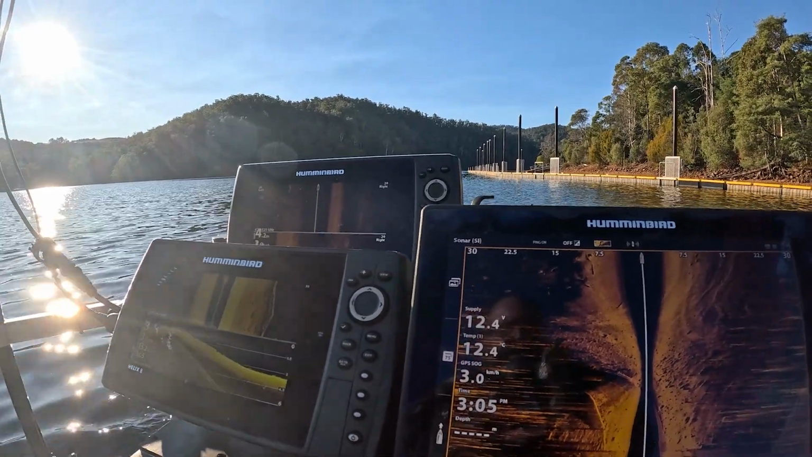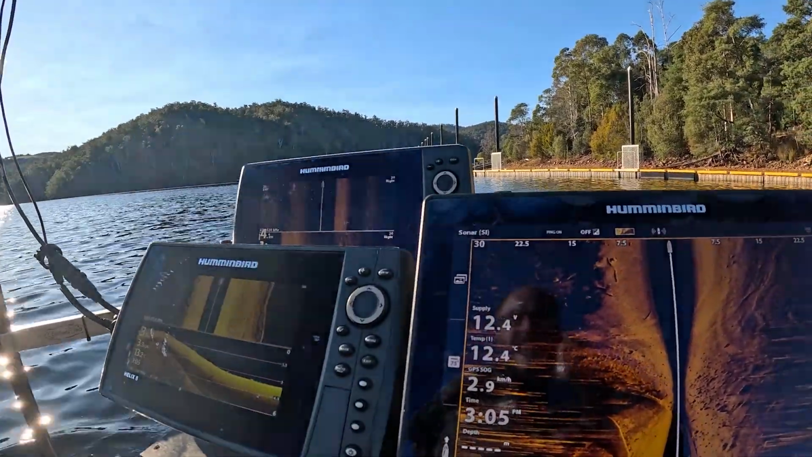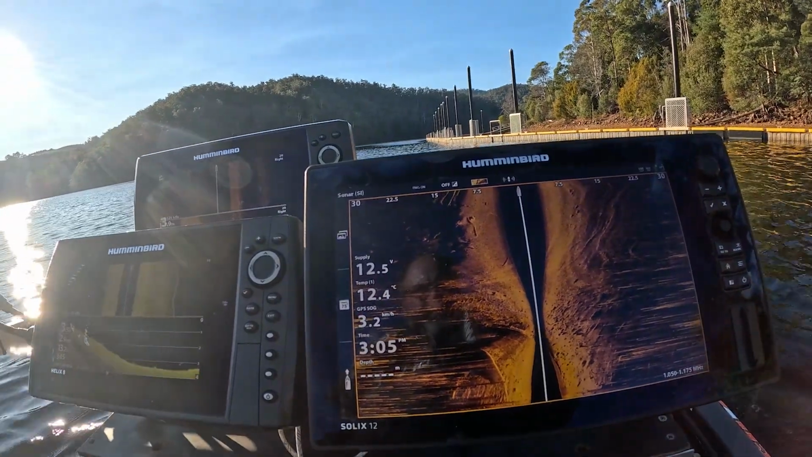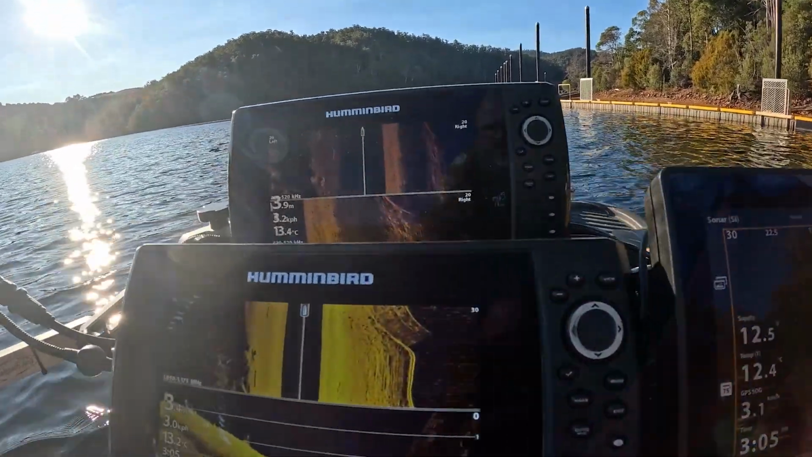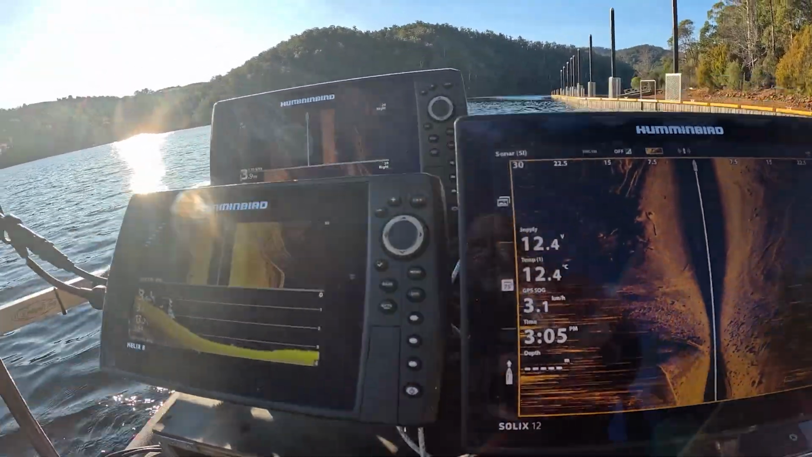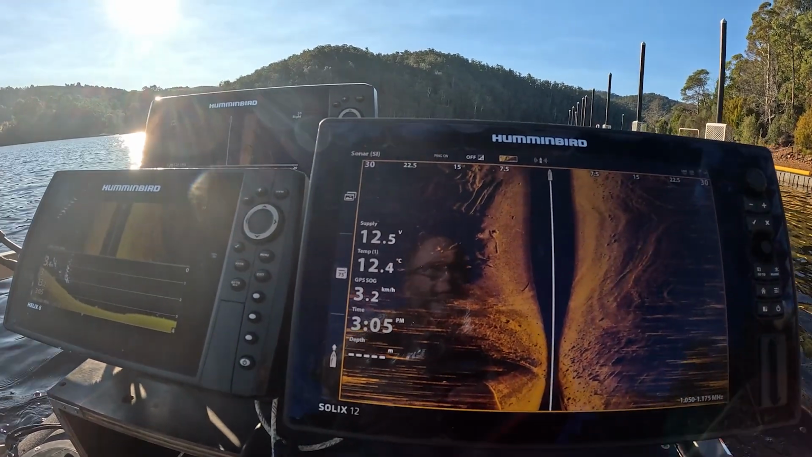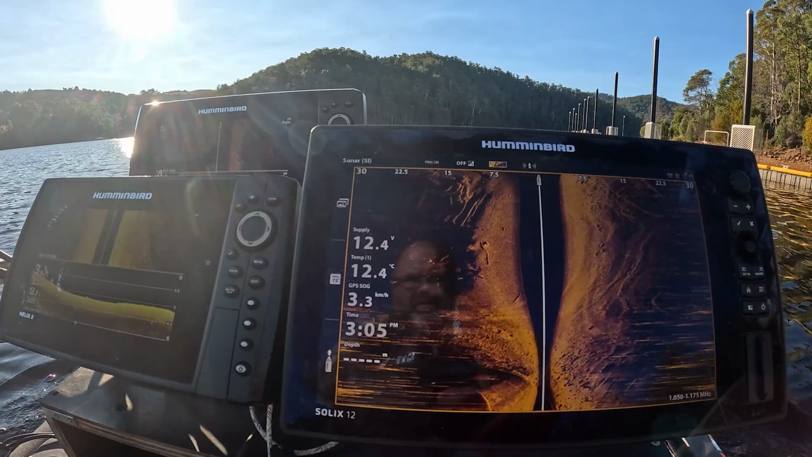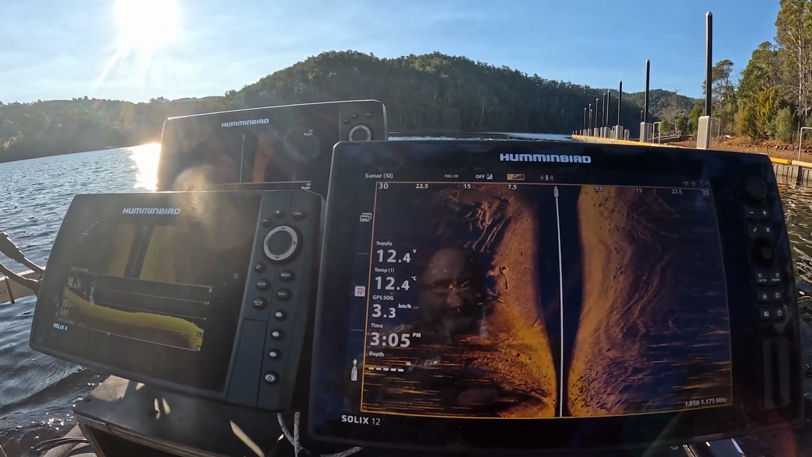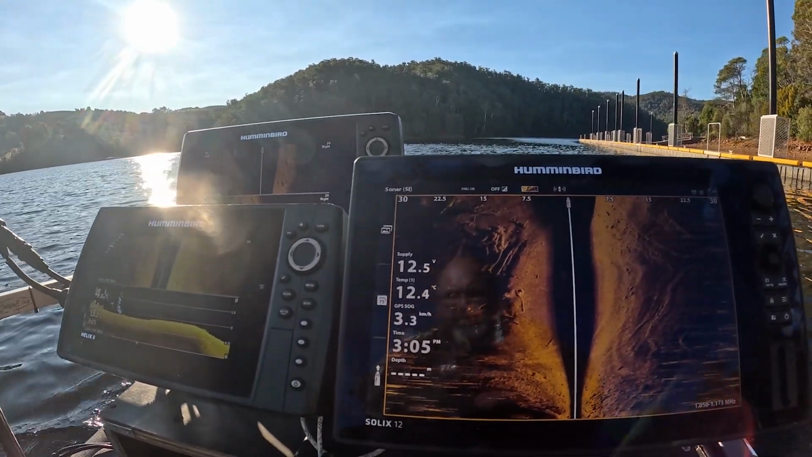Go hard up against the dock again, then we'll try and go out a little bit, I think. So you can see the boat ramp there, the big debris field. I'll try and go over the top of it so I get a good shot of it on my down scan. This is where it drops right off. Down to 15 metres so far, I think is where we're at.